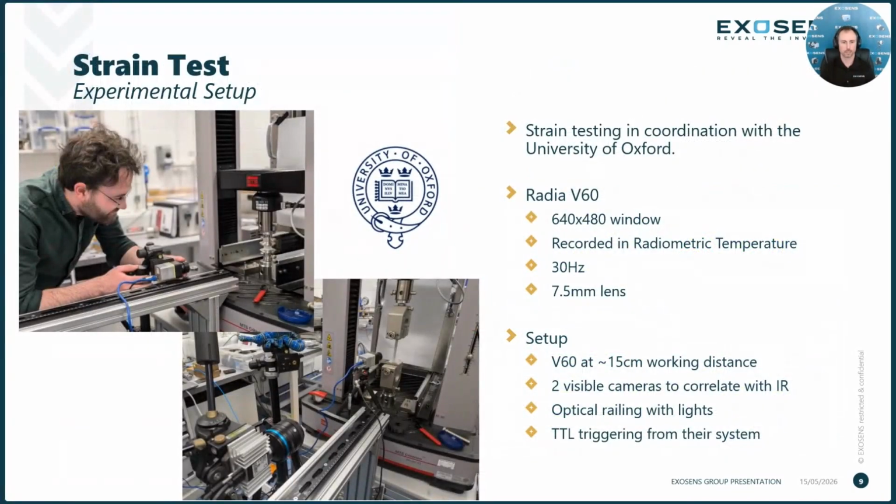To start, we'll be going through a couple of different tensile tests done with the Radia V60 in coordination with the University of Oxford. This upper image here on the left, we can see another one of our field application scientists, Antoine Dumont, who will be reporting on the great field work that Antoine has done during all of the tests that we'll be looking at today with these two cameras. The bottom image shows us a little bit more of the setup.